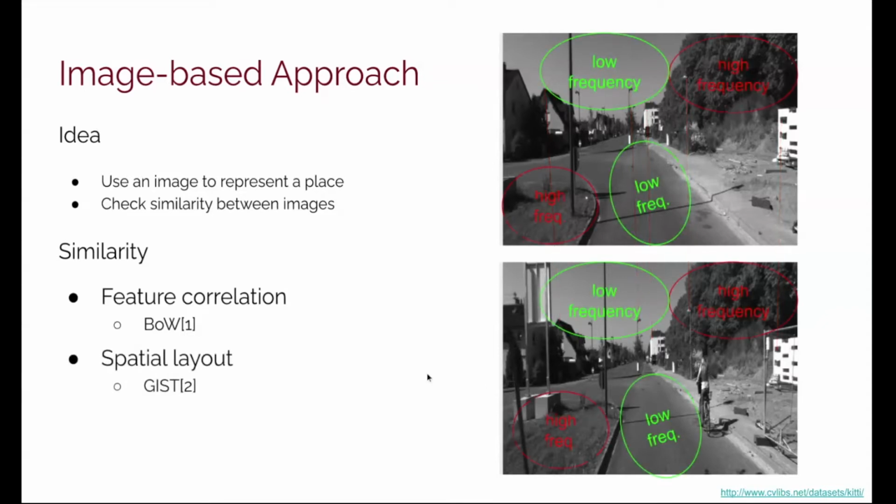Or we can check the spatial layout of the images. In this example, both images have high-frequency areas on the top right corner and the bottom left corner. Deep learning algorithms have seen increasing use in recent years because of their high accuracy. Training a deep neural network to automatically recognize places has also shown promising results.